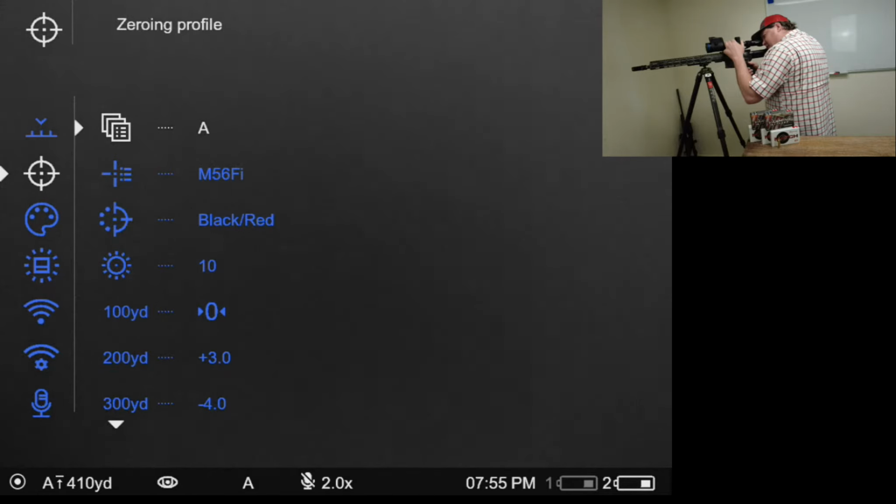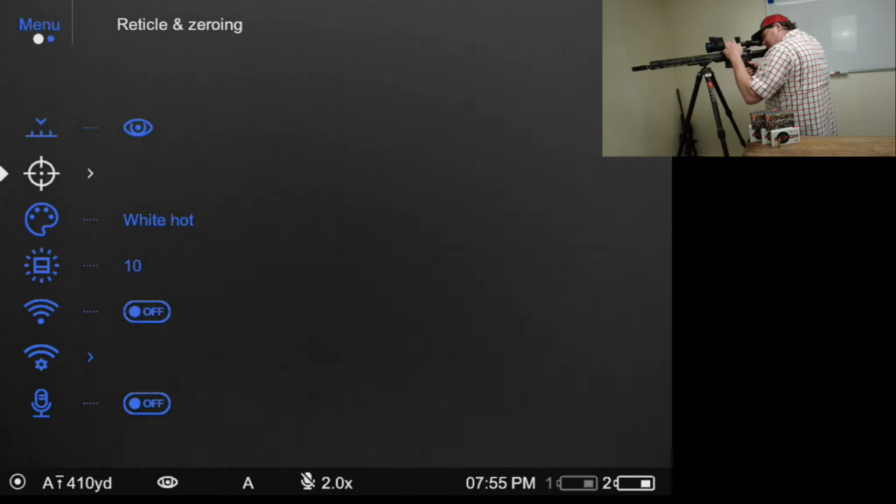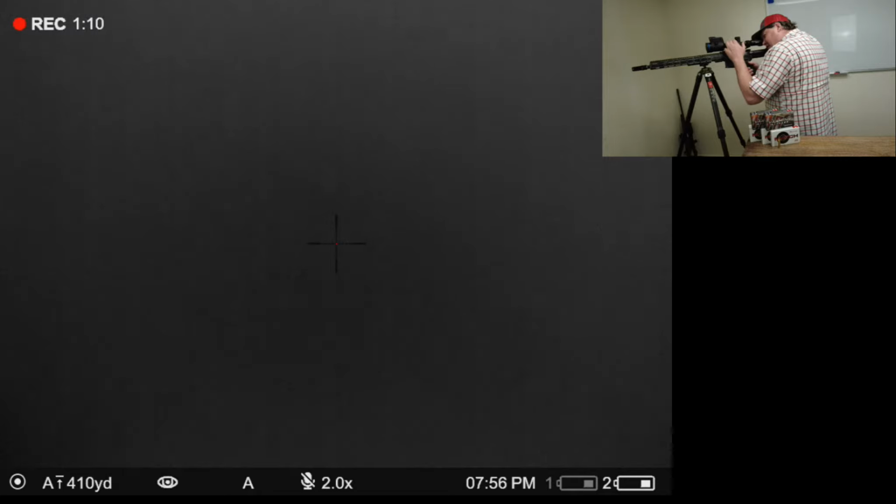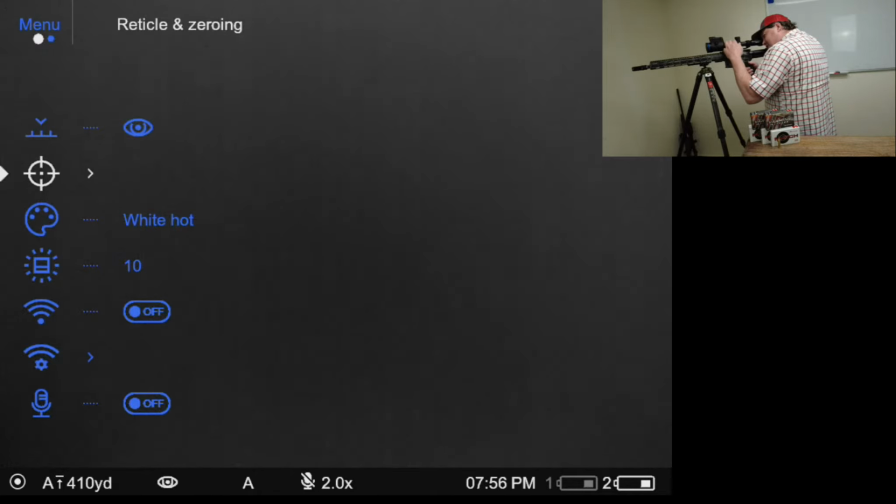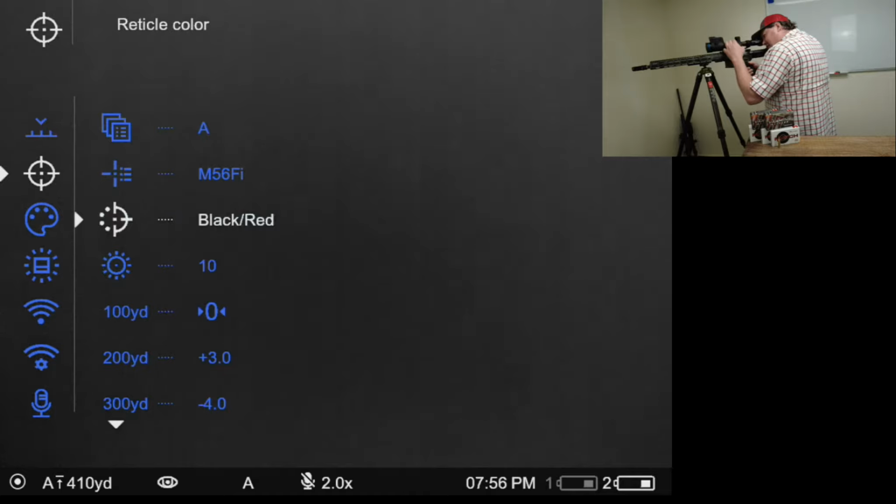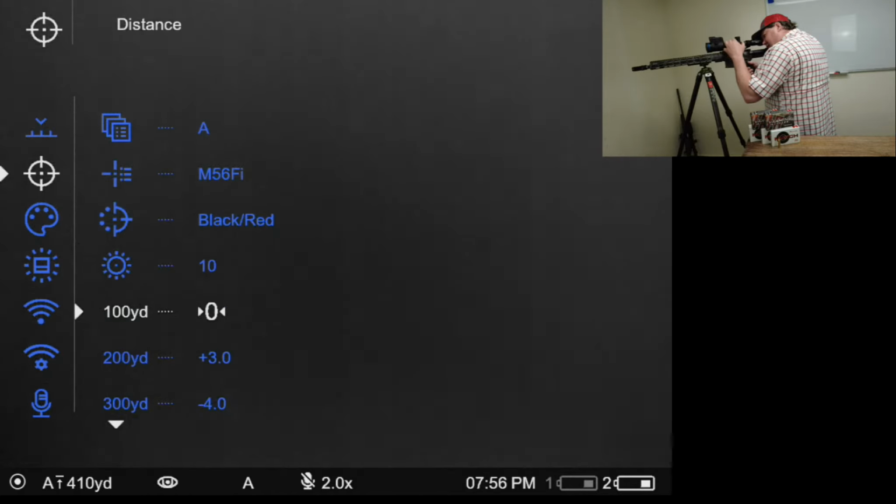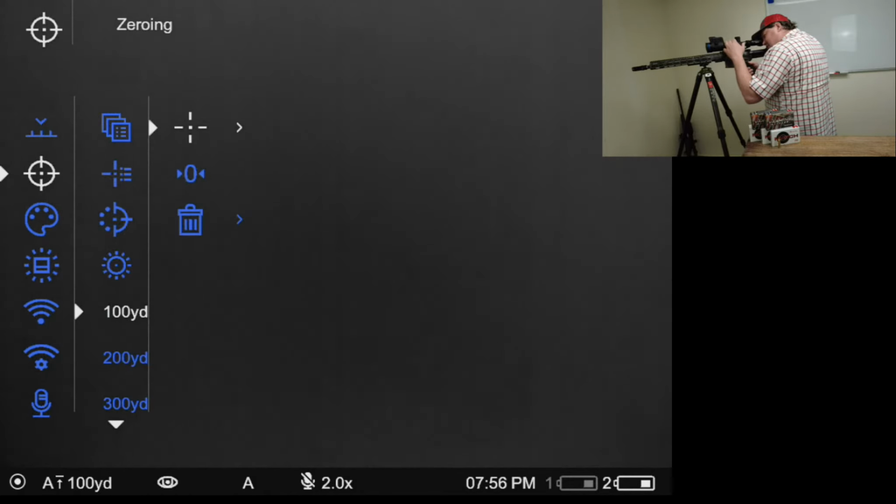So you can change your profiles here. You have 5 weapons profiles that you can select from. Essentially, that would be as if you were changing loads or guns. You could set up a new profile, which essentially wipes the slate clean and allows you to treat this as if it were a different scope under each profile. Inside of that, you also are able to set up to 10 aiming points under each profile, and you can manipulate or make changes to those zeroing coordinates independently.